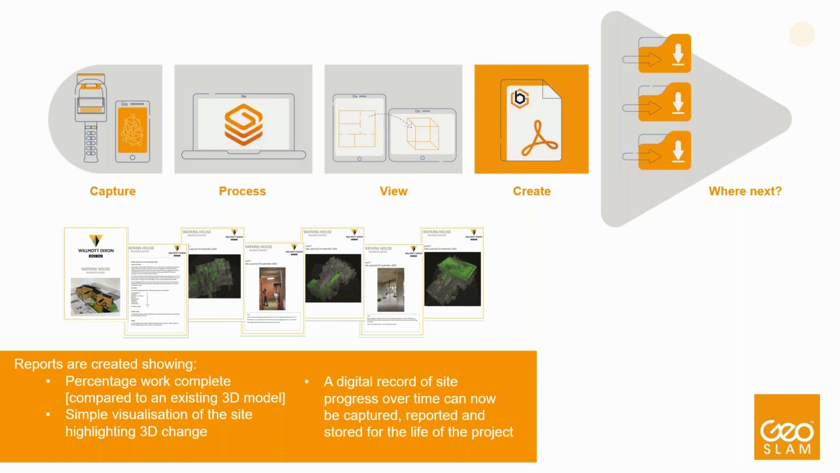The reports are easily shareable with the client to keep them up to date with the project, using a single source of truth instead of best guess. The PDF report provides a digital record of the site progress over time, which can be reported and stored for the life cycle of the project. This is particularly useful at the end of the project should any disputes occur.